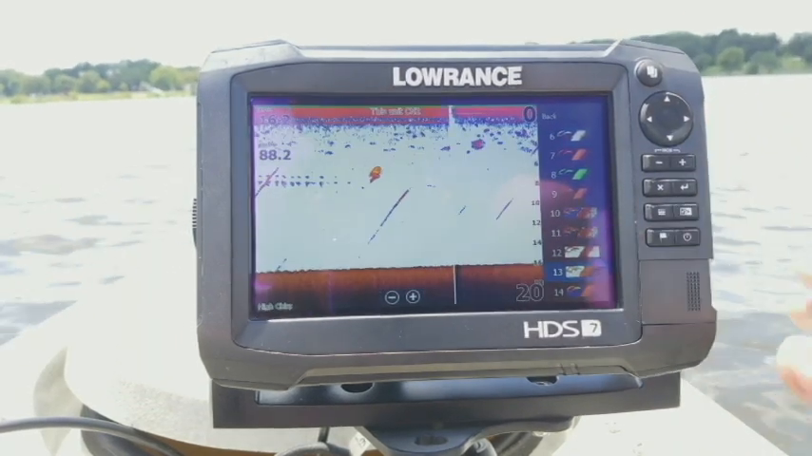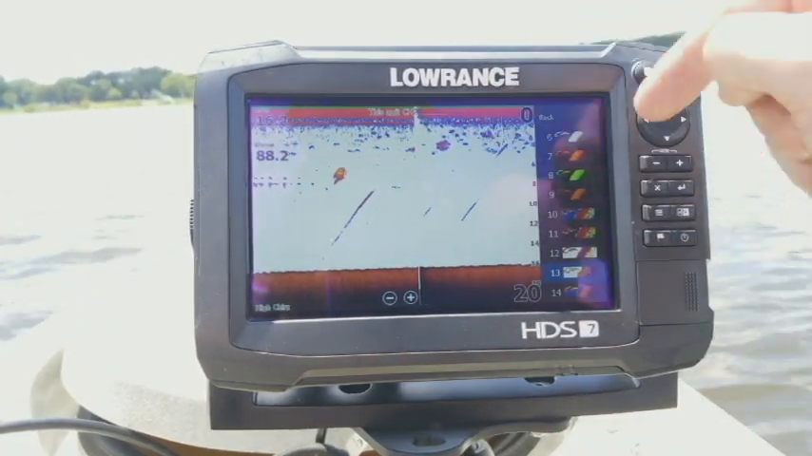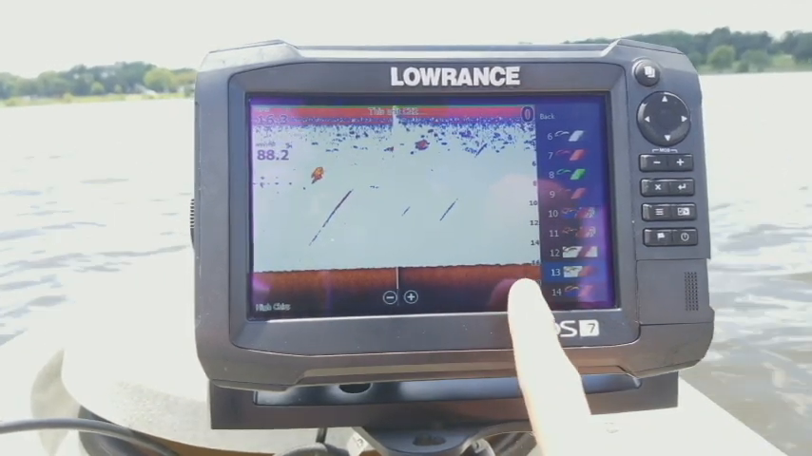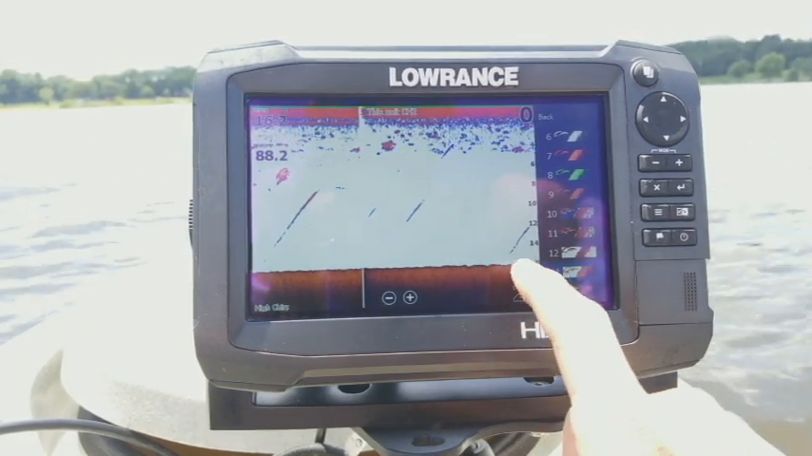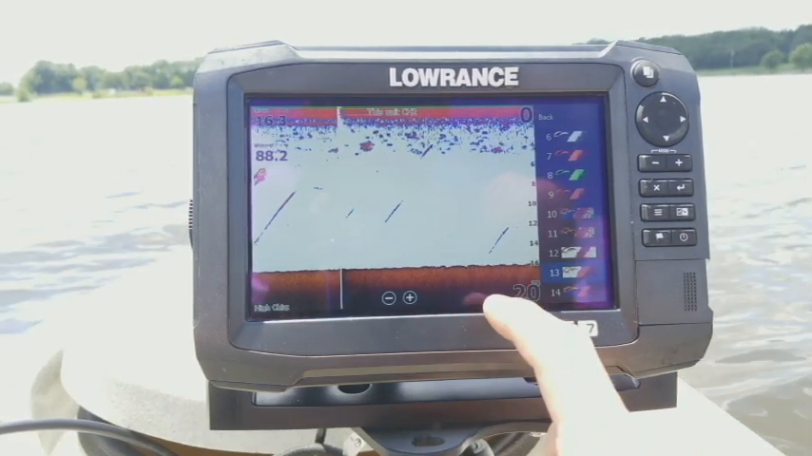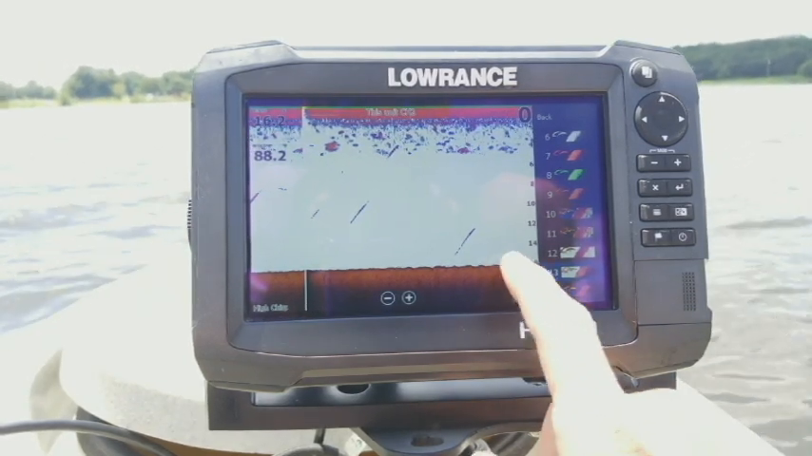Now my personal preference is number 13. The reason being is that it still uses the white background with all the different colors for the fish, but on the bottom, instead of being multicolored, it turns it into this nice shade of brown. That means that any fish or structure that are sitting right on the bottom, it separates them from the bottom itself. So instead of blending in and not being able to tell if that's a fish or a structure that's really sitting down there, it really makes them stand out.